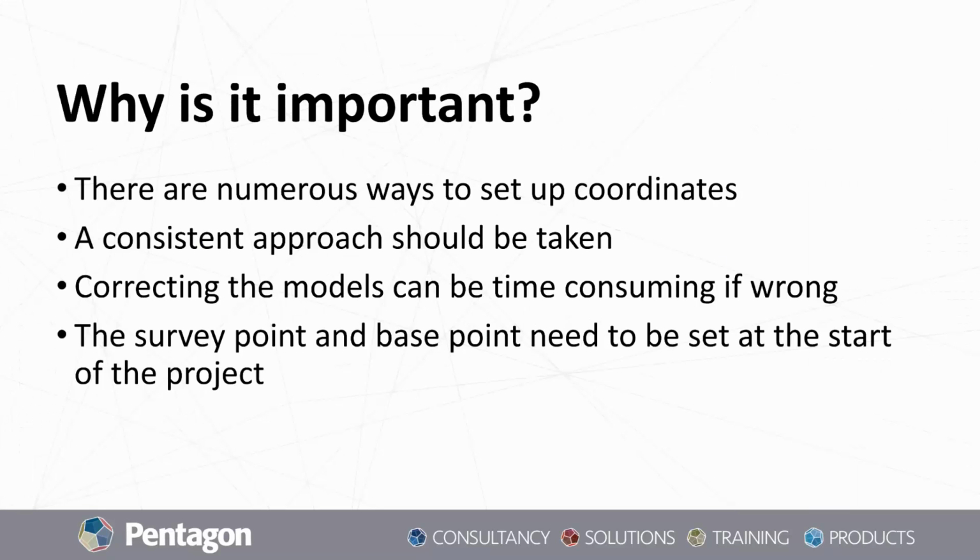It's important because there are numerous ways to set up coordinates. A consistent approach should be taken, because the third point there, correcting the models, can be time consuming if wrong. If the model coordinates of say a shared project aren't set up properly, it's going to cause more problems later down the line. So the purposes of this webinar is to make you aware where these pitfalls can be, and just give you a bit of education on what's the best practice to set up these models.